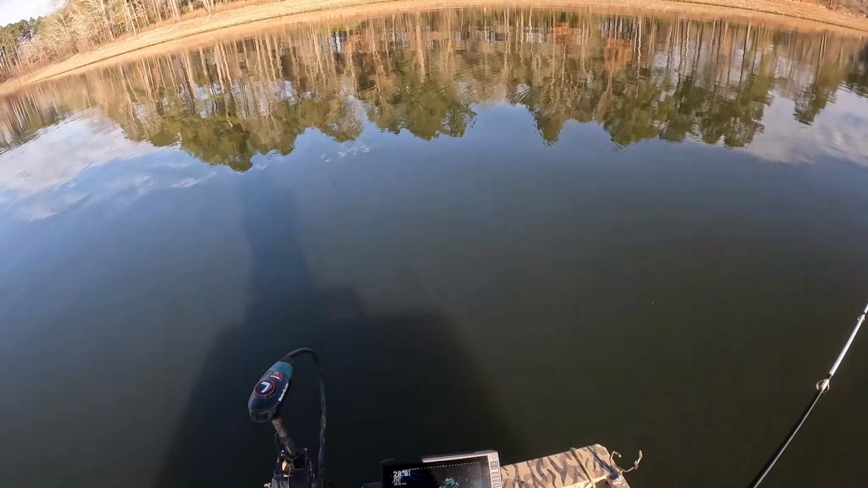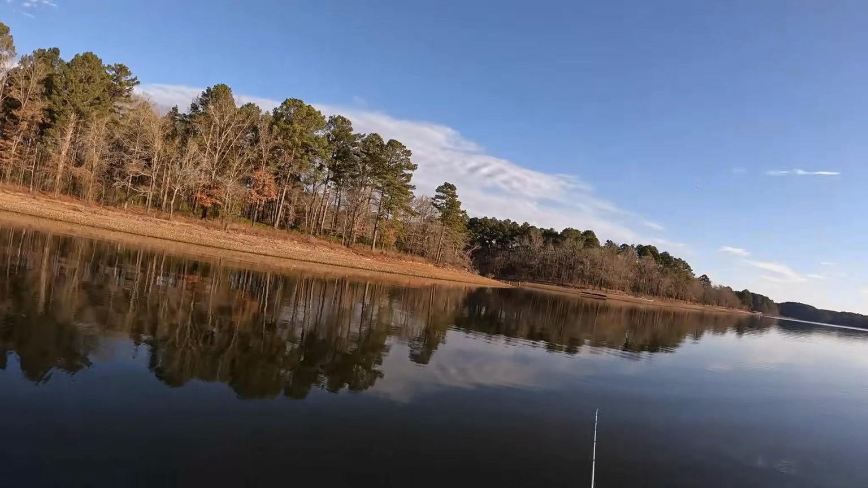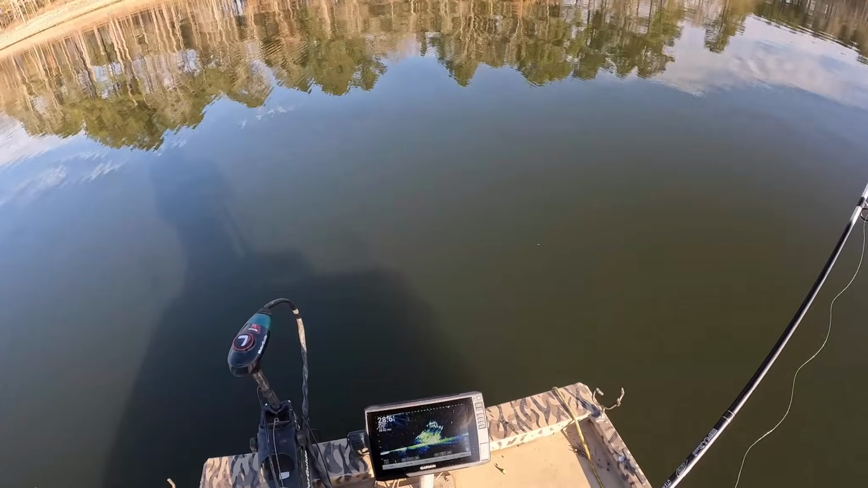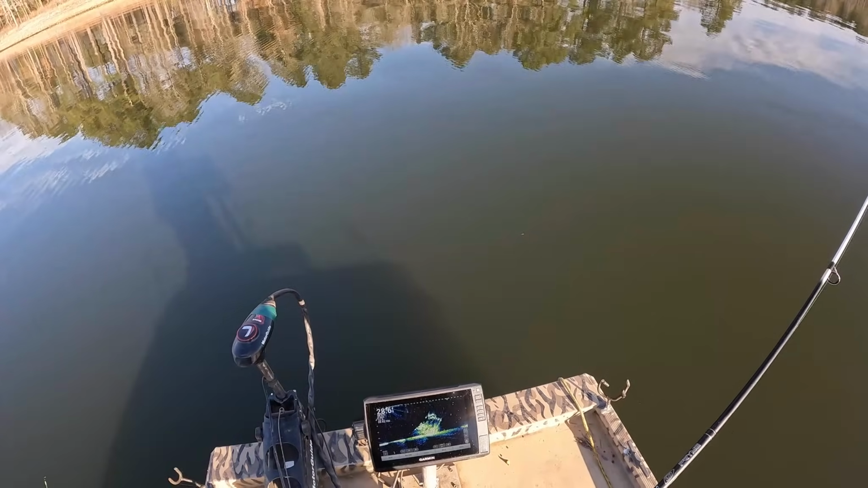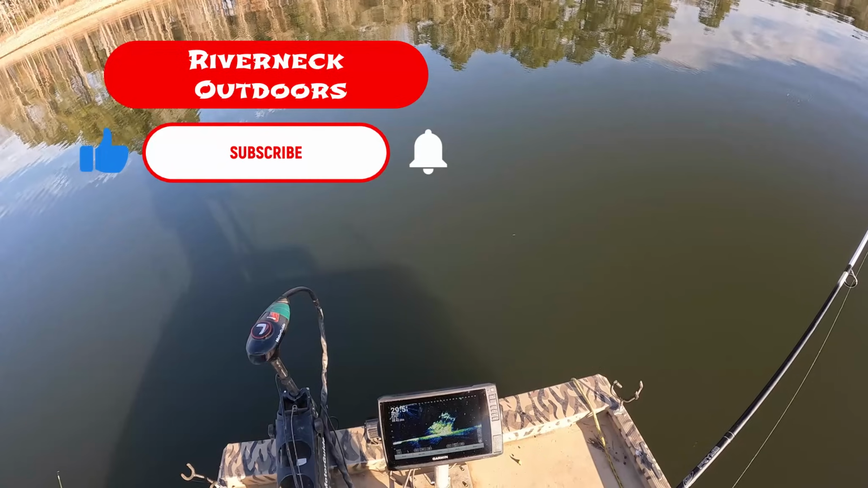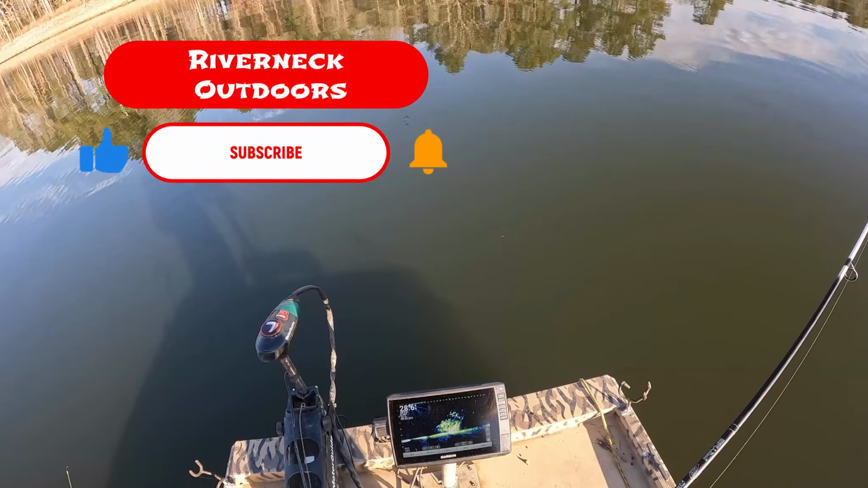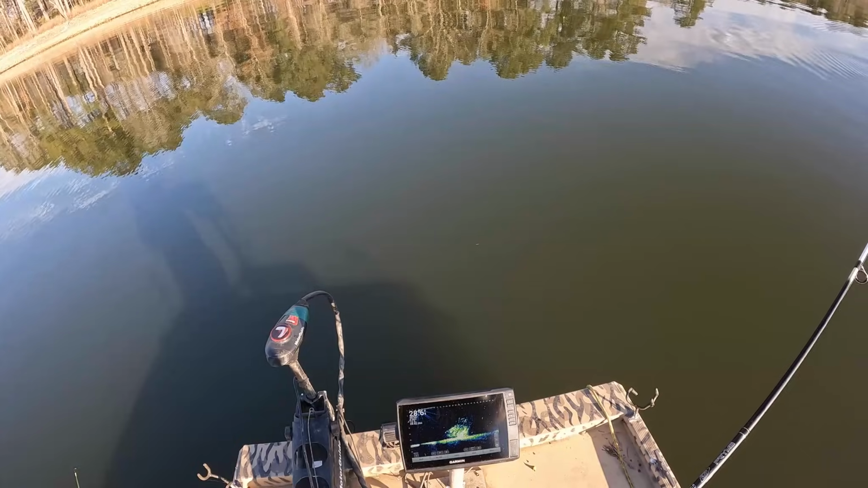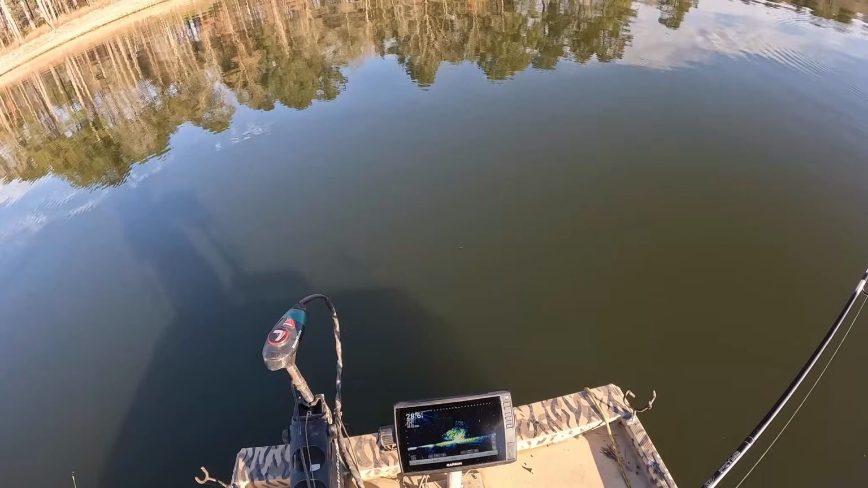There's a few crappie out here. So maybe we can get into them right out here. I don't think these are big crappie. We might have to move out there to the middle.